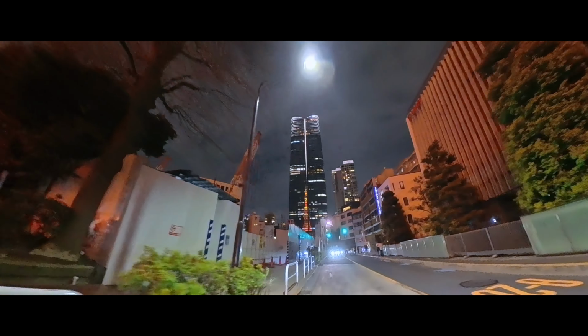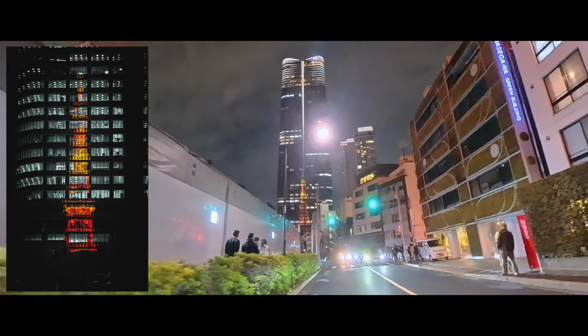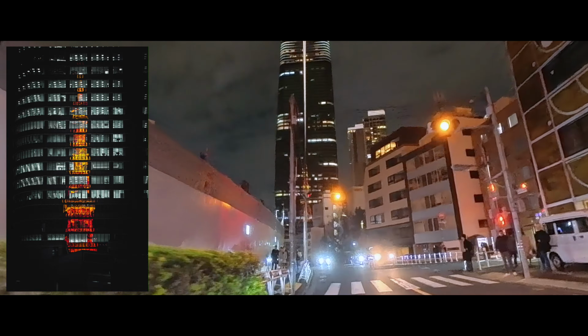The tower is gorgeous, but so is its reflection on the nearby skyscrapers. Just look at that.